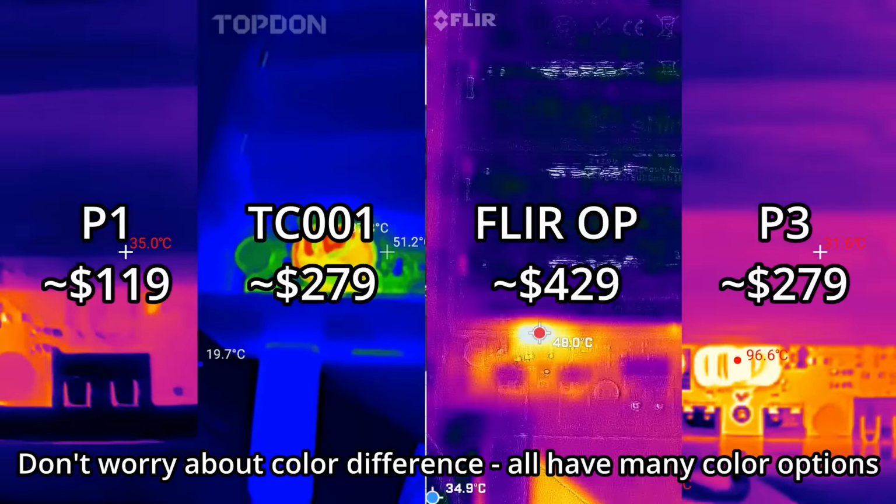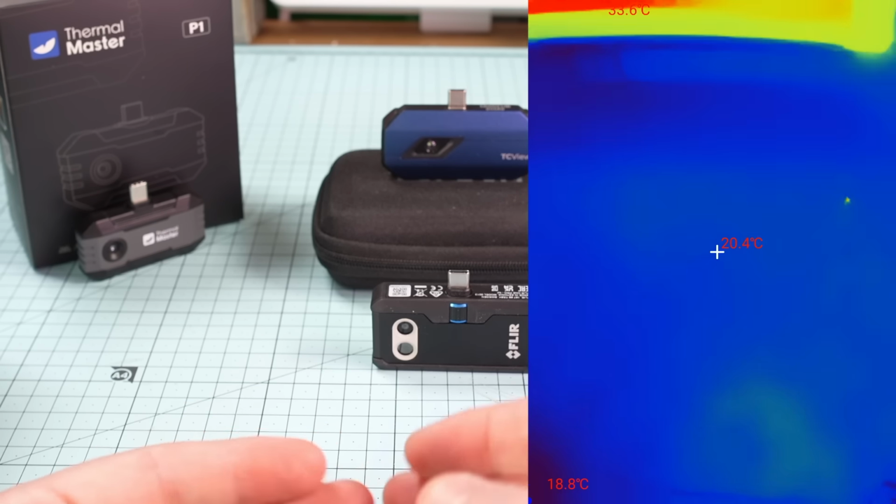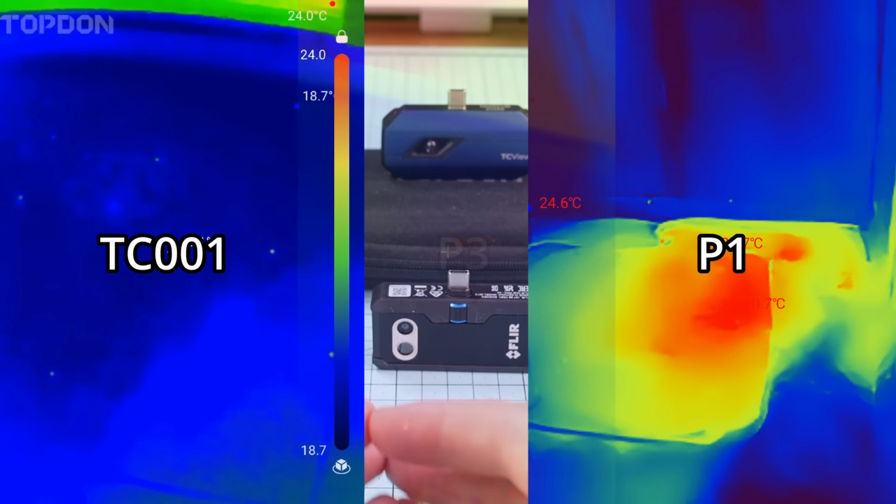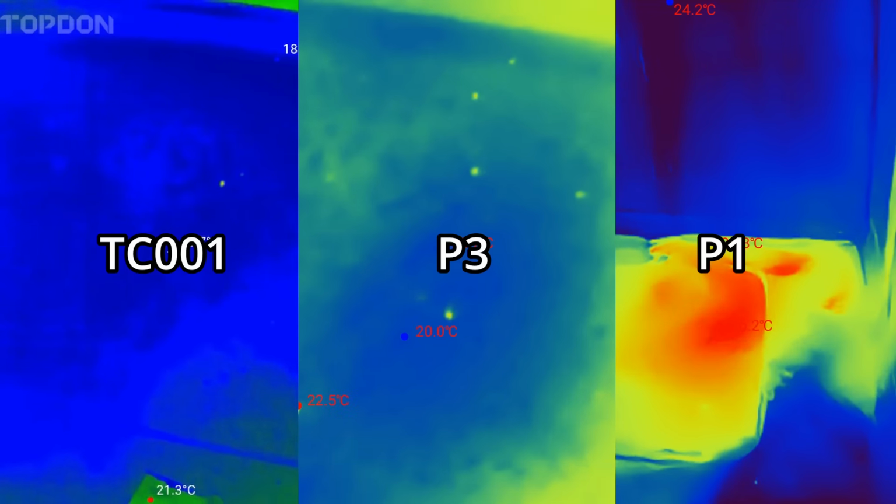Moving on to the bathroom situation, what I do here is run a hot shower to see how well each model can pick up the temperature change on the ceramic tiles from when the hot water splashes. You can see the heat up and then the cool down, and it just tells you how well the camera is performing and how well it reacts. Right now, this is the P1 doing really well. Next, I'll add the Topdon TC001, looks pretty good, and then the Thermal Master P3.